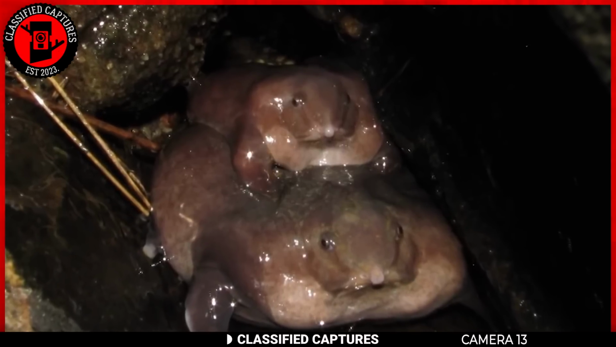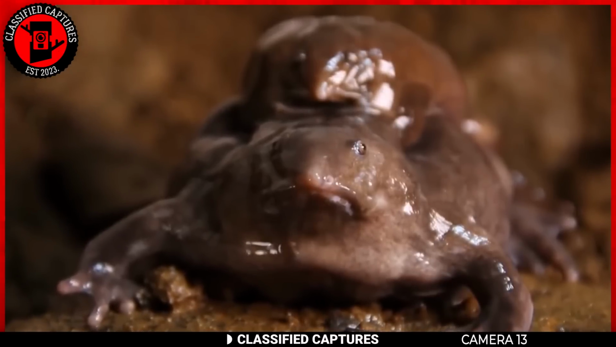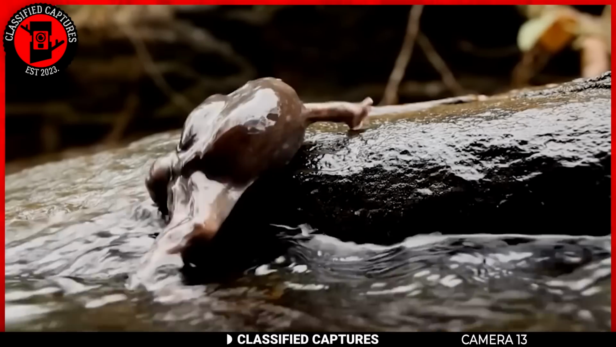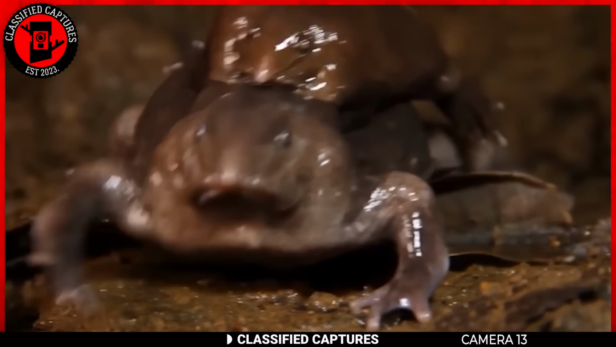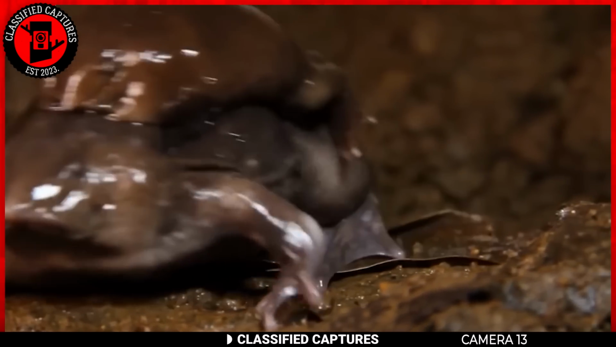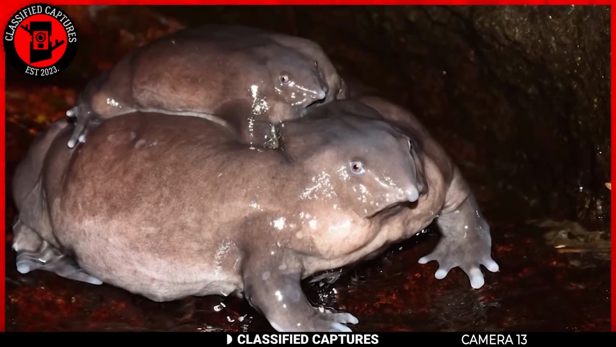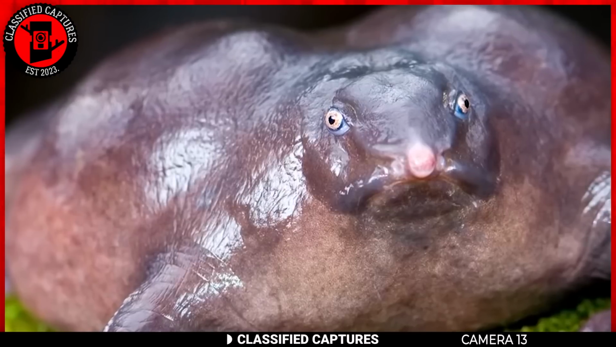What makes the purple frog particularly interesting is its unusual lifestyle. It spends most of its life underground, surfacing only during the monsoon season for a short period to breed. It has specialized adaptations for subterranean life, including a snout-like nose that helps it burrow in the soil. These frogs are considered living fossils because they represent an ancient lineage of frogs that has been around for a very long time.